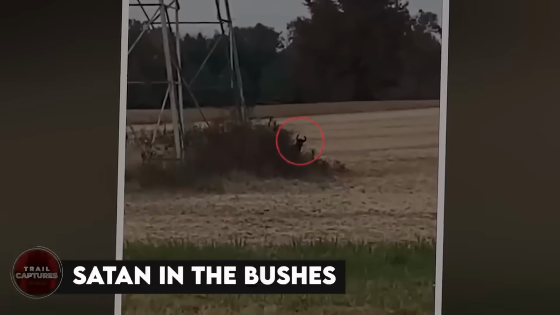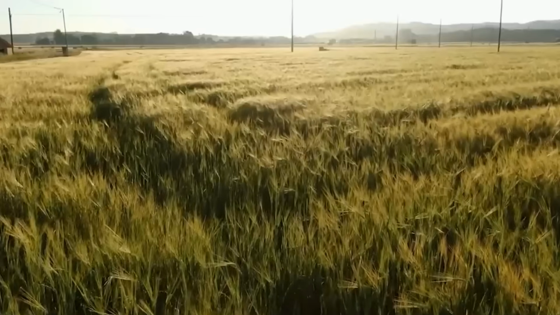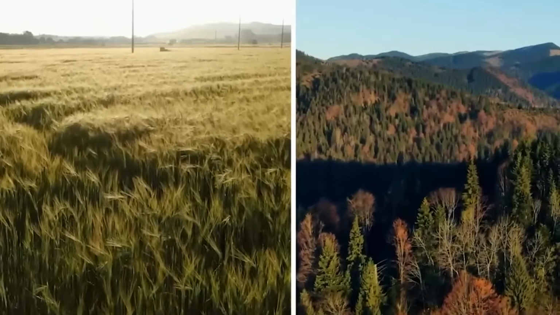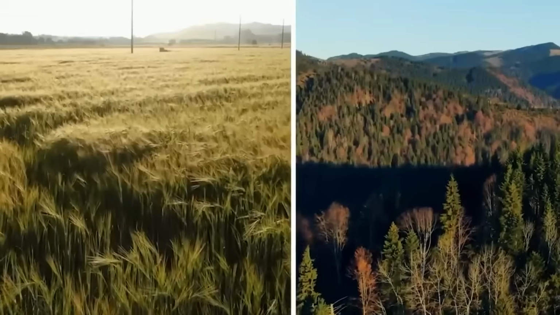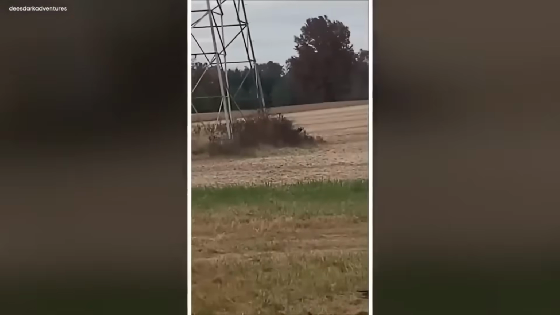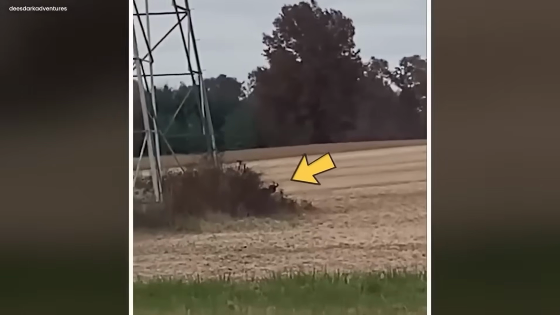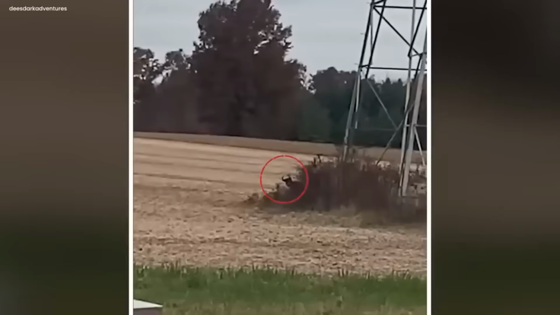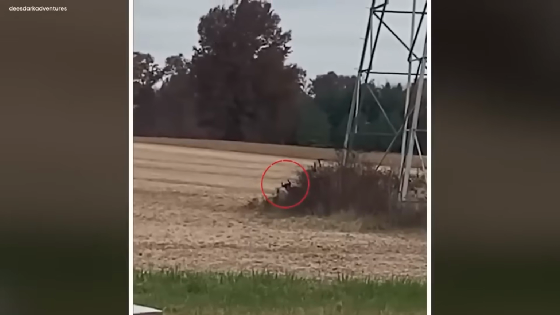Satan in the bushes. In the vast fields far from human neighborhoods and in the close vicinity of the dense forest, a man began recording some strange movements. Behind the withered bushes around a tall electricity tower, something peculiar, a shadowy figure, appeared. As the observer recorded the video from afar, it was impossible to gauge the size of this eerie creature.